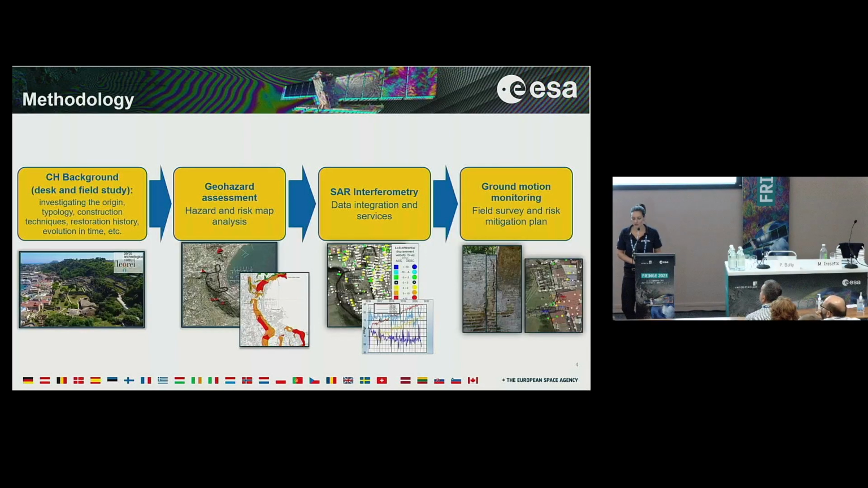This slide shows the general methodology that we apply when we are facing cultural heritage. We first start with the study of the heritage itself, by means of the construction techniques, eventual restoration history, and its evolution over time. Then we start with the geohazard assessment by analyzing existing thematic maps and, when needed, producing some of them.